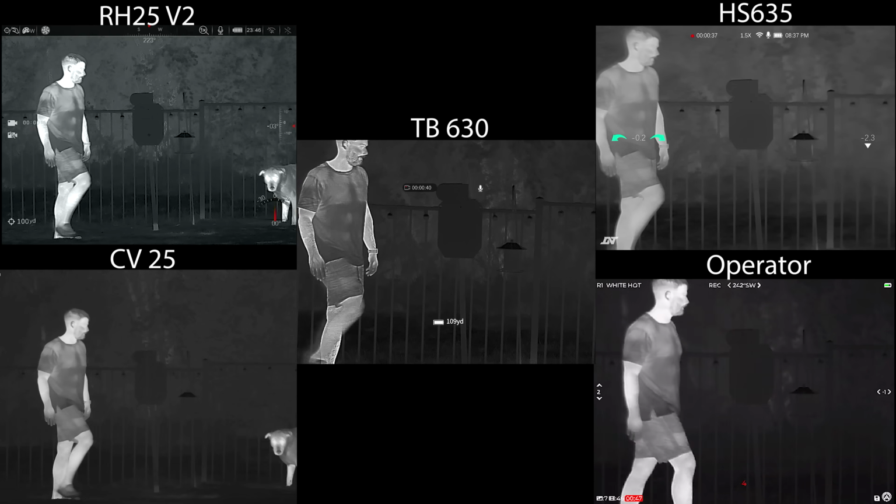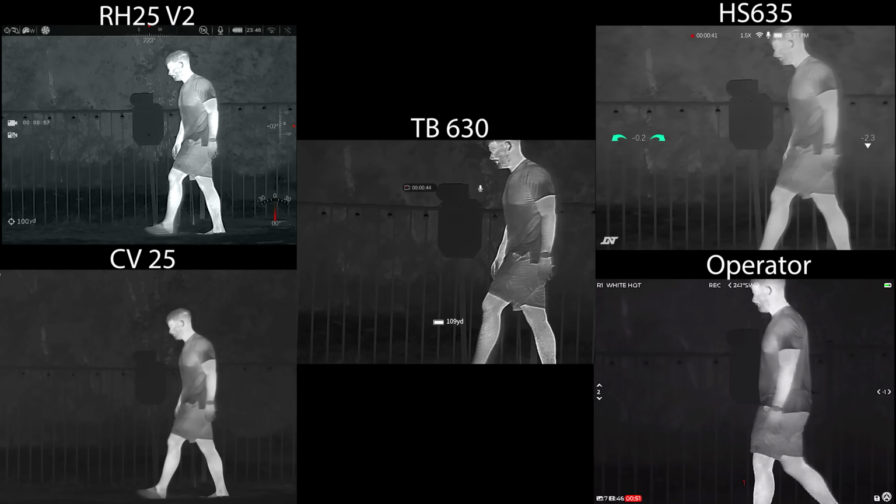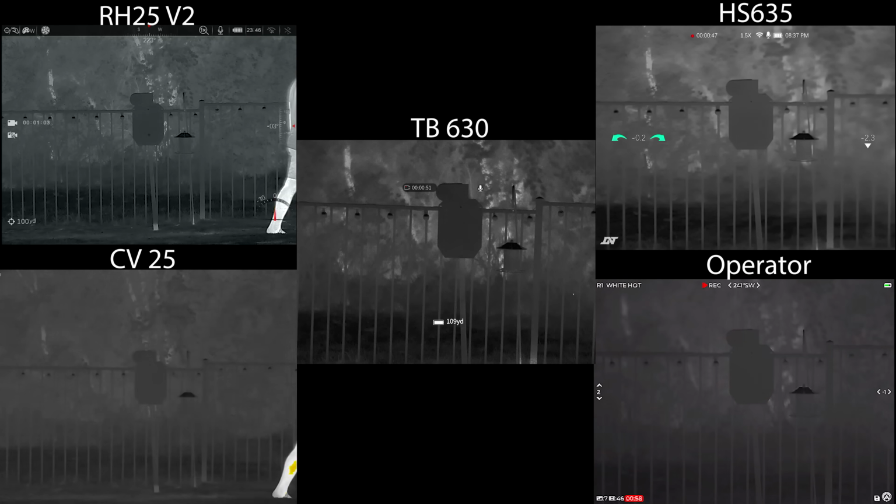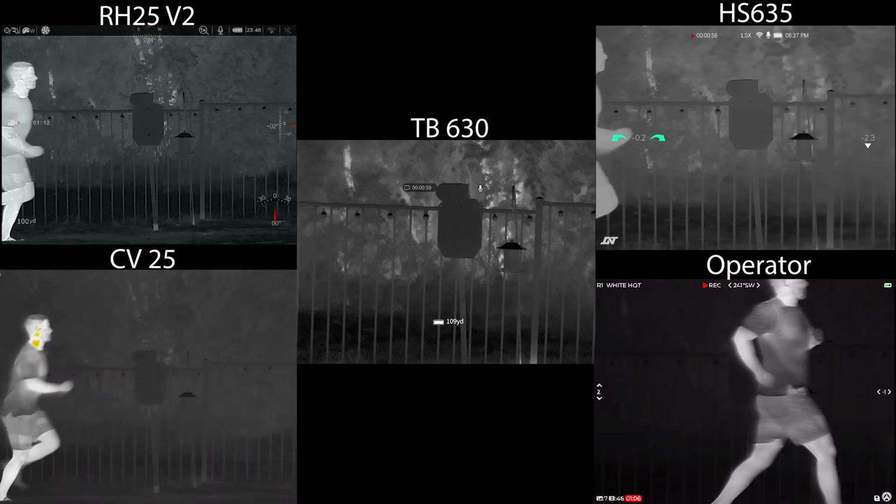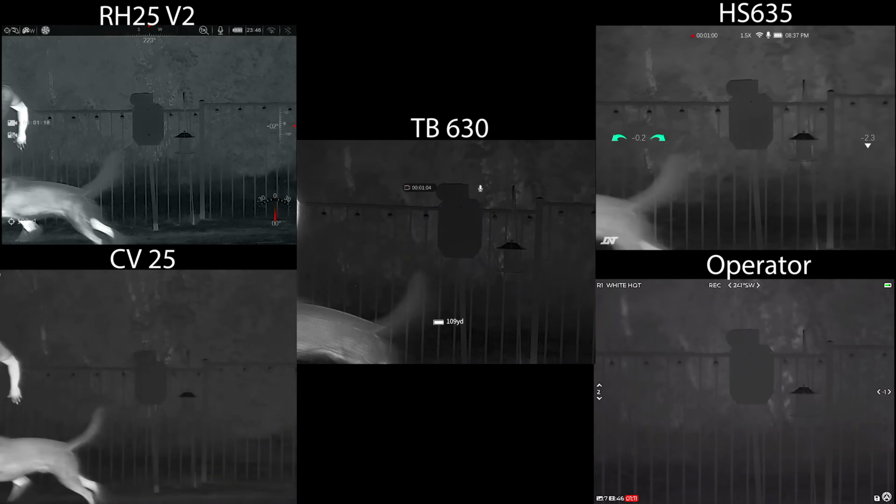what to expect. Now, one thing that I found interesting is the RH25V2 and the TB630 pick up a bug that is flying behind the fence, whereas the other units don't seem to be sensitive enough to do so. So you see that bug flying around right now, and I found that pretty interesting and wanted to point it out in case you missed it. Here's me looking like a crazy person to my neighbors, but trying to give you good motion footage.